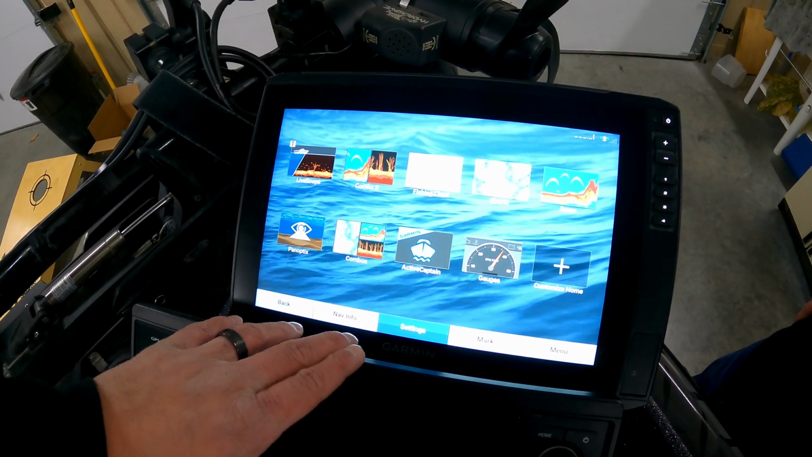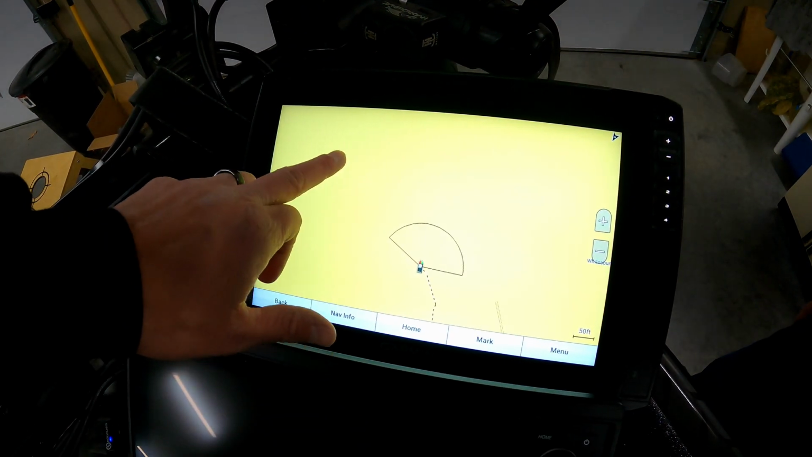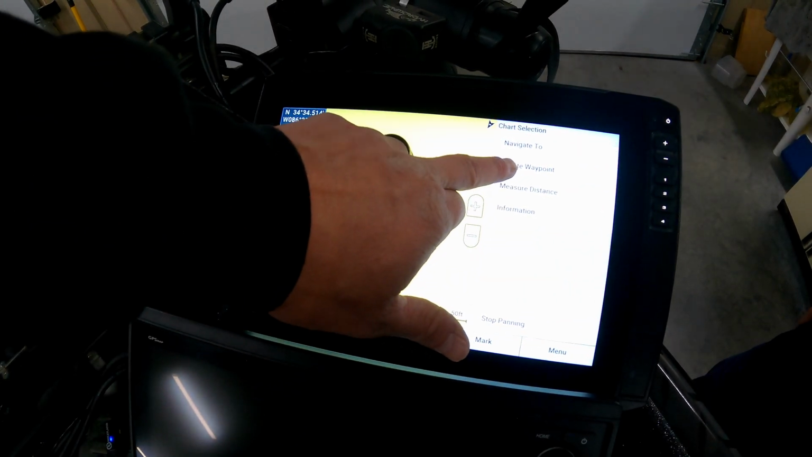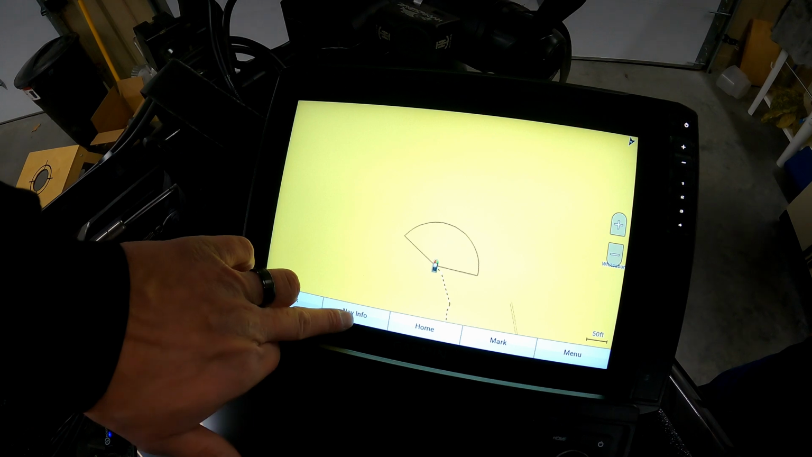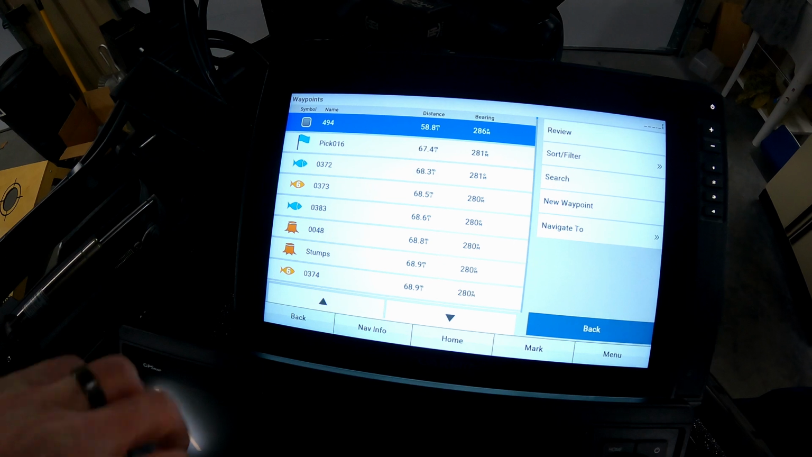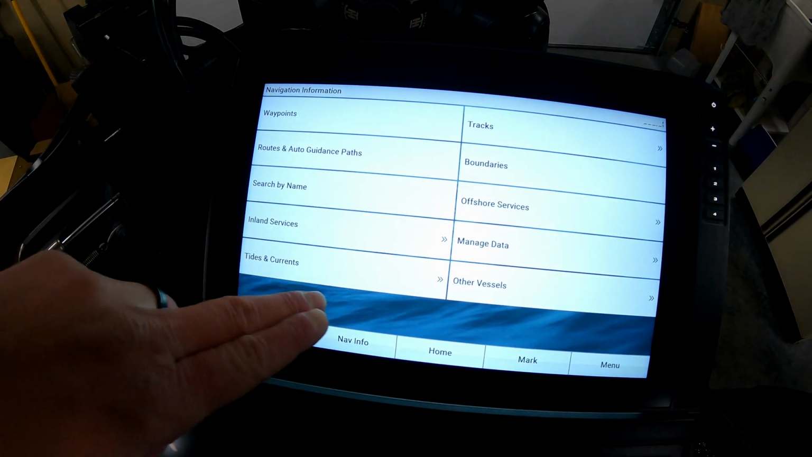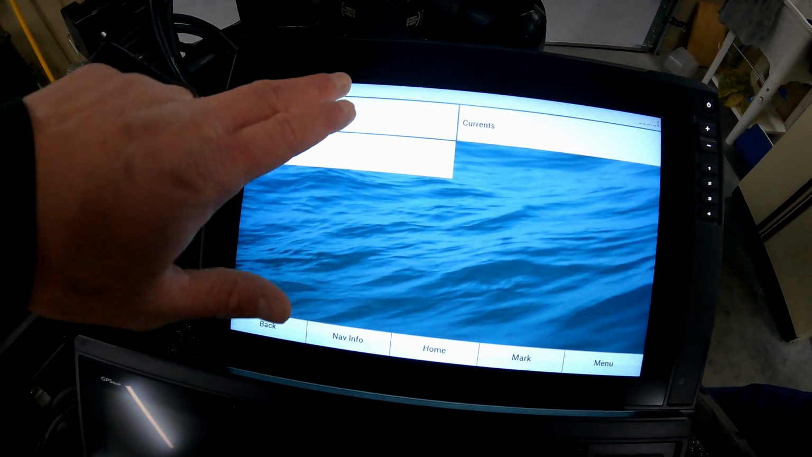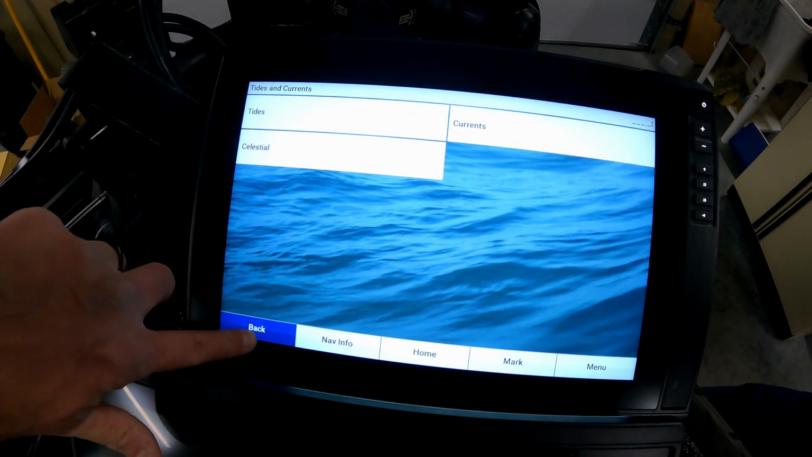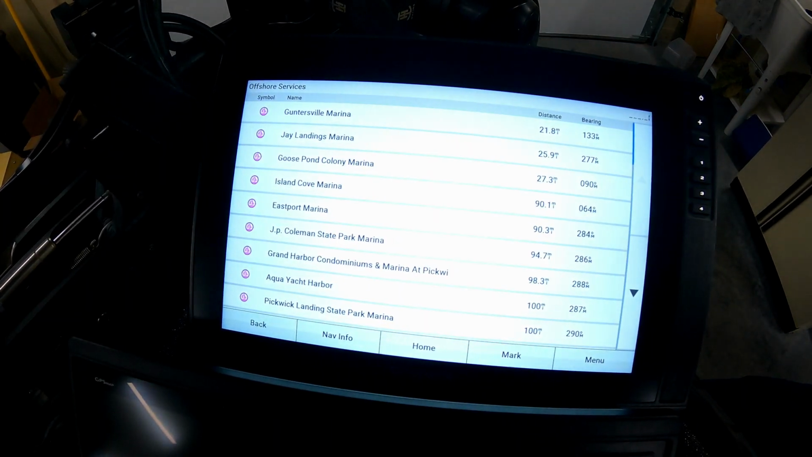Let's go back to chart menu, and if we want to make a waypoint, we'll press this mark button. If you scroll and you click over here, you can also create a waypoint through that. If you do make a waypoint, you can go to nav information, and all your navigation information will be on your waypoints or your tracks or you'll be able to check the tides and the currents for where you're at. So if you're on a tidal fishery, you can check that. You can even go to offshore services and check where the nearest restroom is.